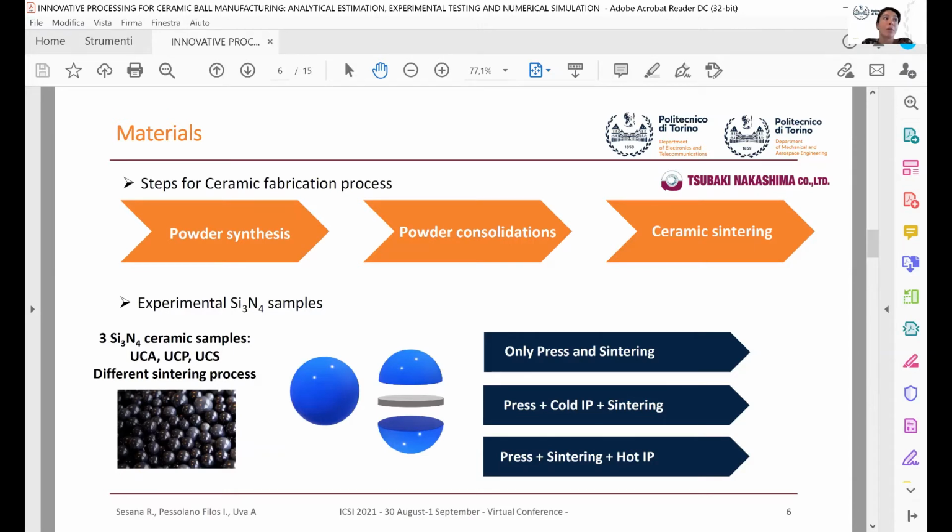In general, the fabrication process for ceramic balls is composed of 3 main steps: the powder synthesis, the powder consolidation, and the ceramic sintering. The investigated samples were characterized by the same powder and blank source, but different process type. In fact, one is only pressed and sintered, while the other two add another treatment that is called isostatic pressure before sintering, and the hot isostatic pressure after sintering.